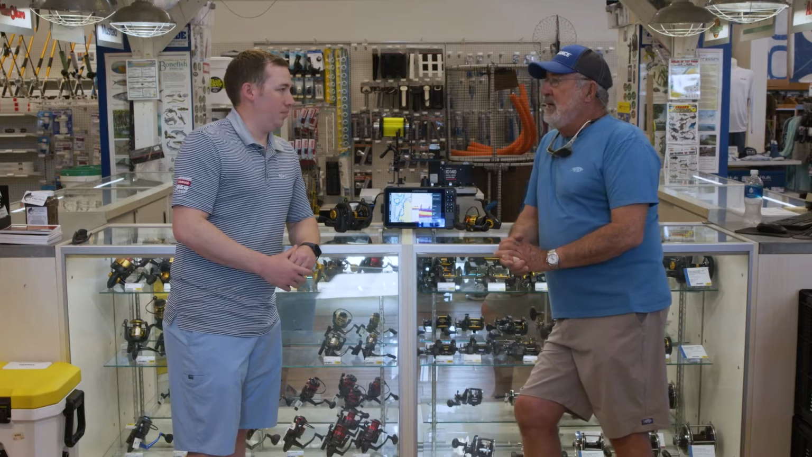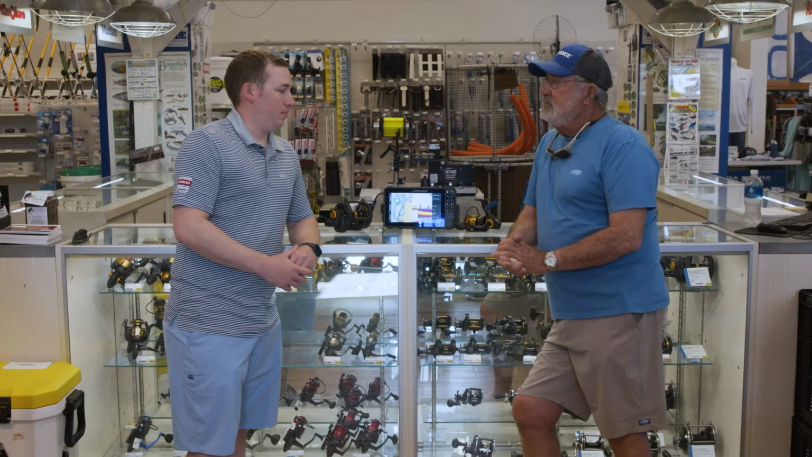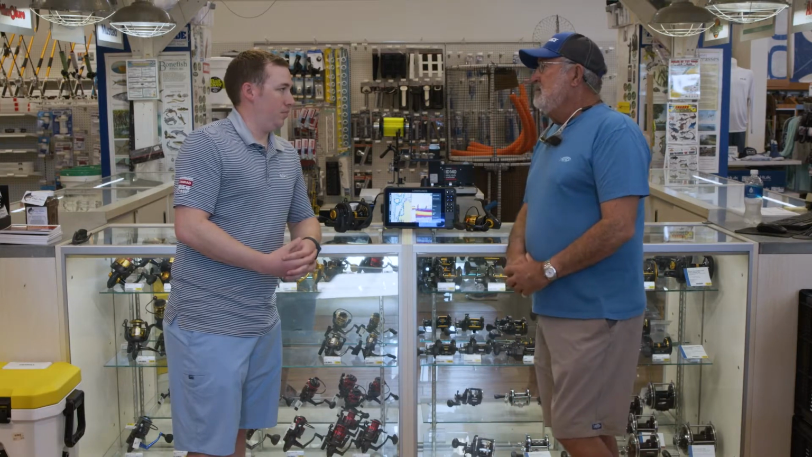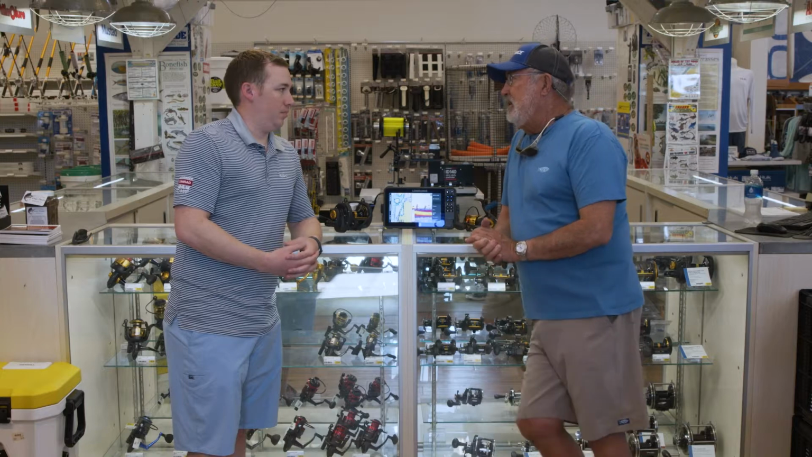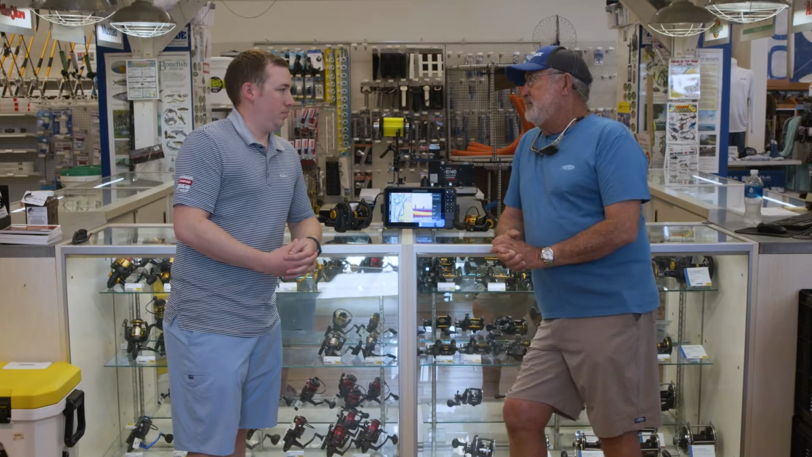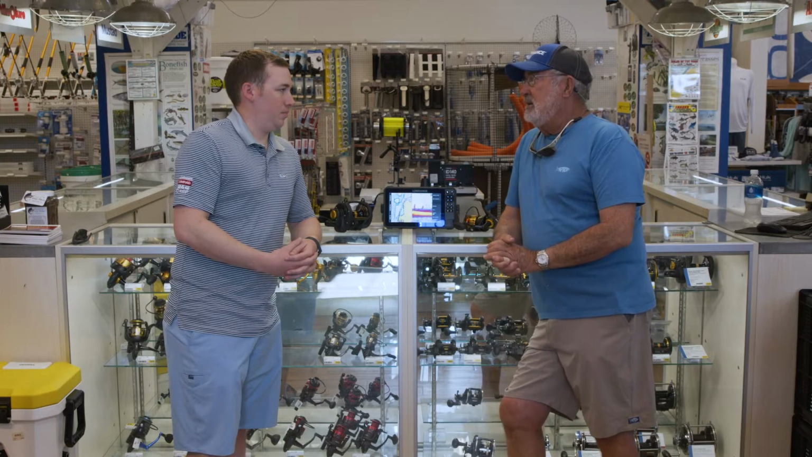Yeah. Then we took off and ran to the shallow wreck, used the GPS to find a wreck. And then once we got there, we used the active target and our sonar to just see what was on the wreck. I mean, we marked zillions of fish. And a little bit of everything too. Some good variety in fish, right?